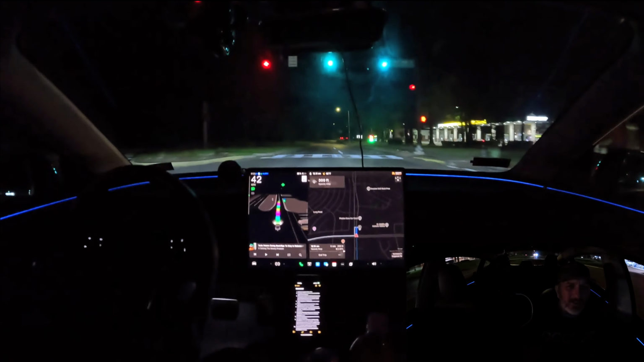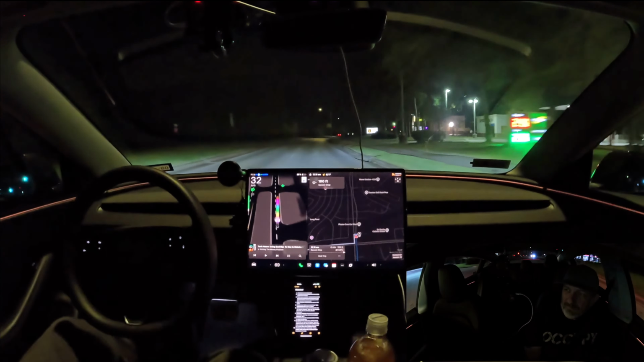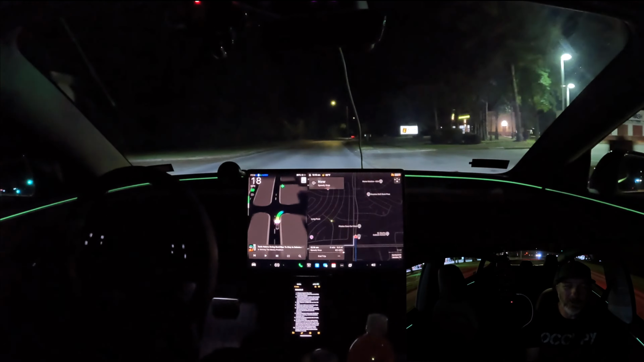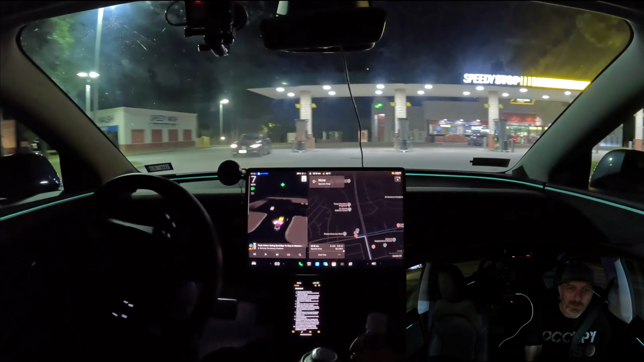Man, that waited a long time. But fortunately, we didn't have any other vehicles to the right, but man, it waited all the way till we got through that intersection.